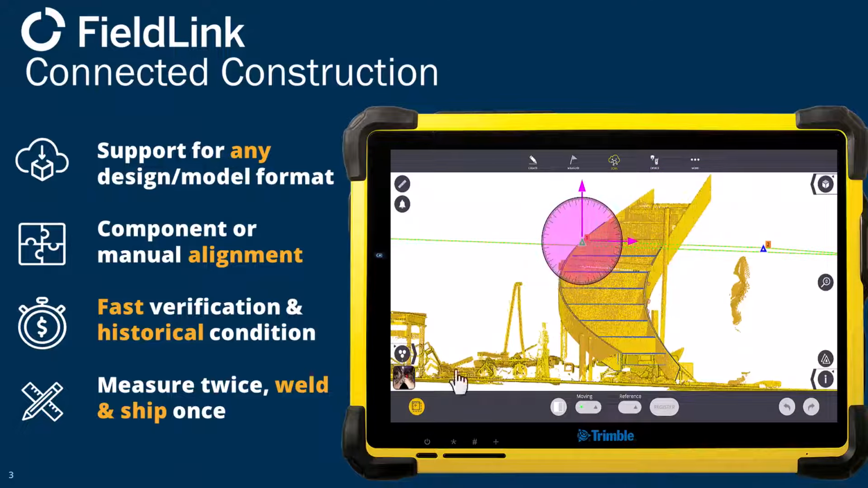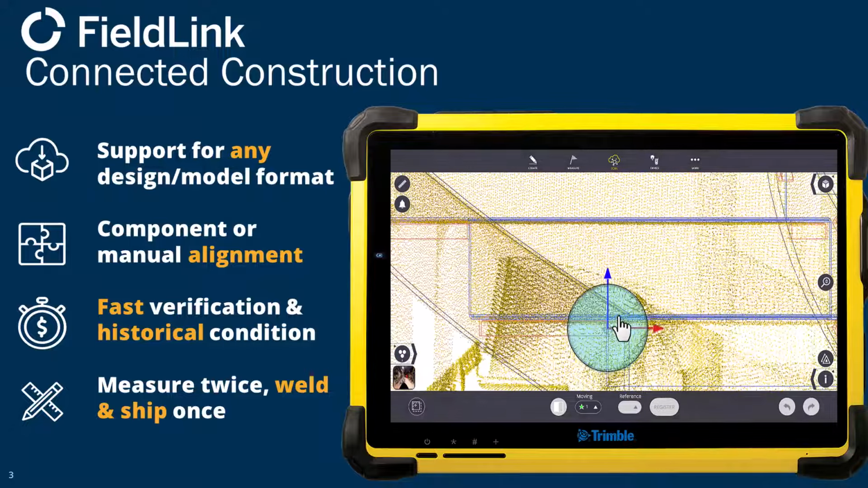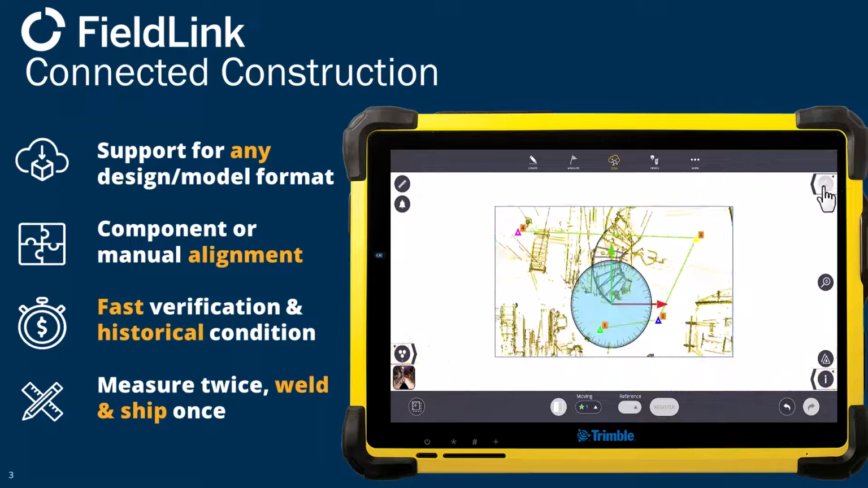So I will do that by coming in here and again, turning this off, making sure everything's aligned here. Sometimes I will change the view of what I'm looking at as well too. Top-down view.